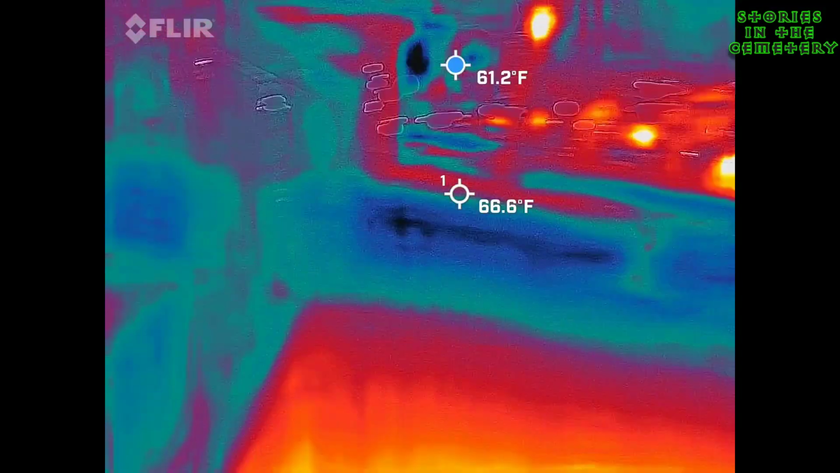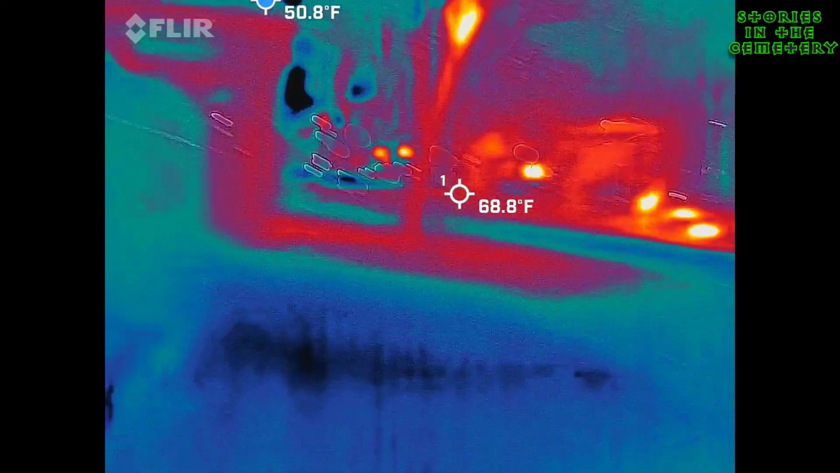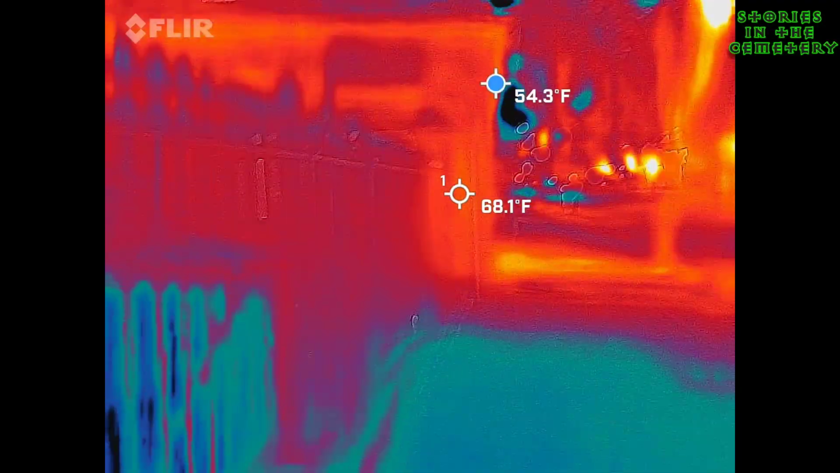Is it fun to walk through a graveyard at night? Hell yeah, it is. But I'm not going to get activity out of it. At least nothing I can solidly say, this is what's happening.